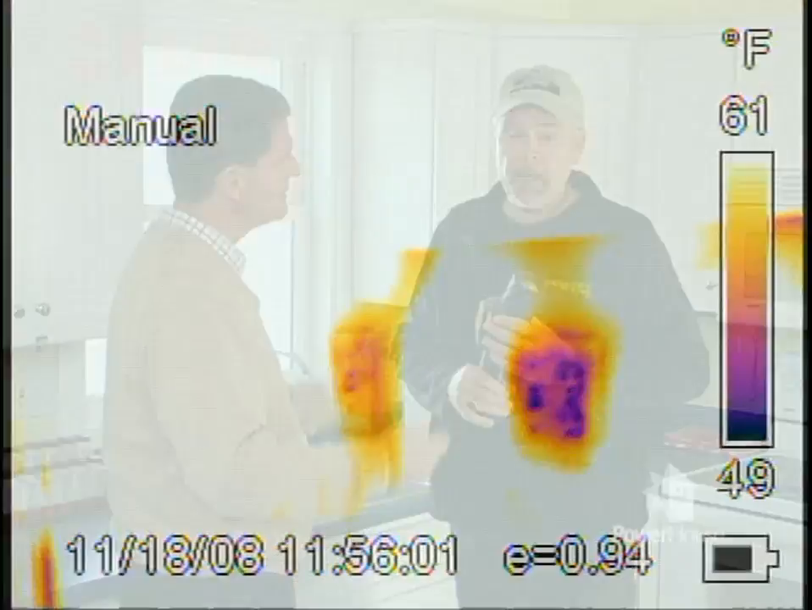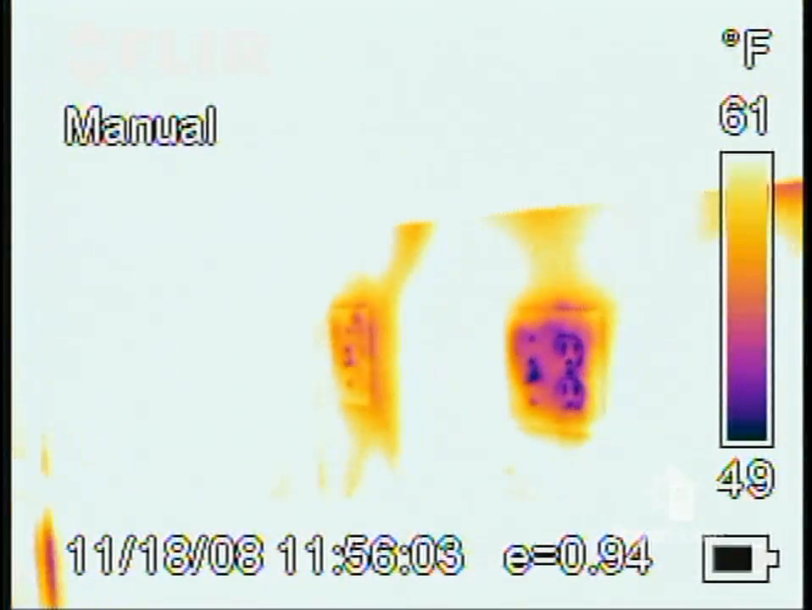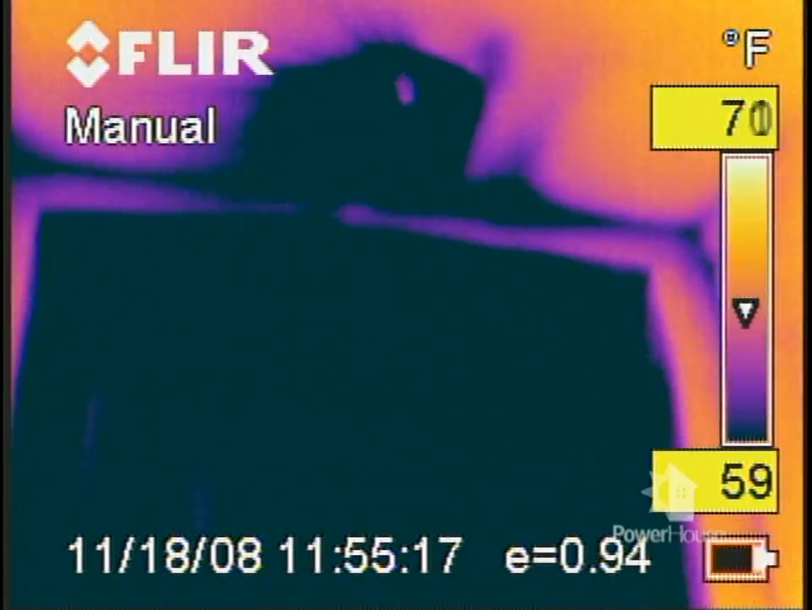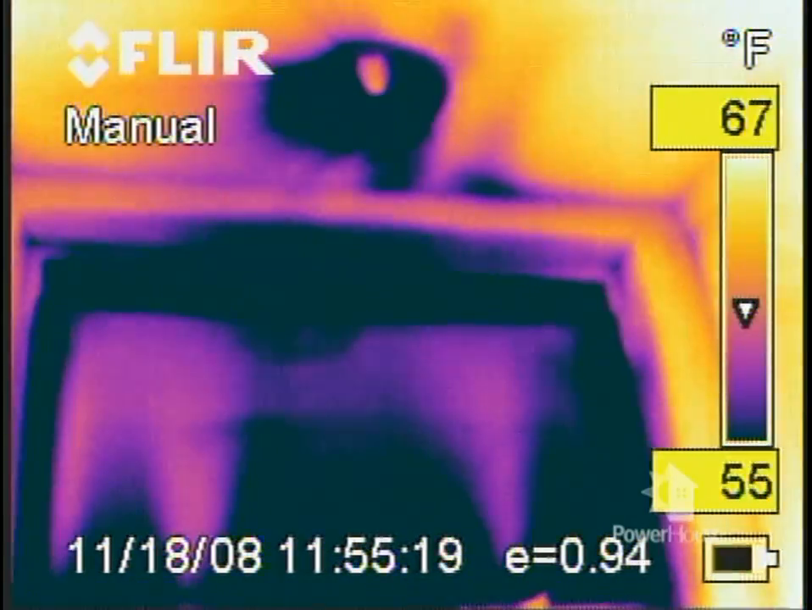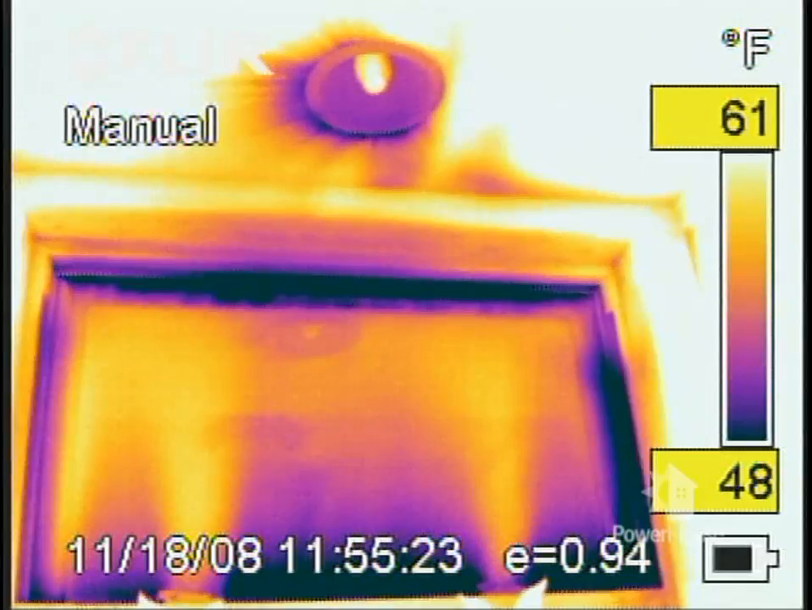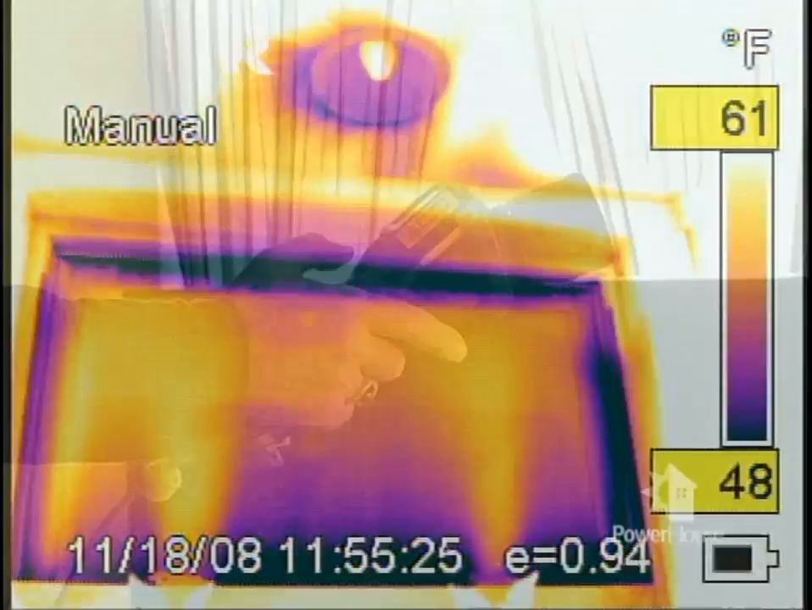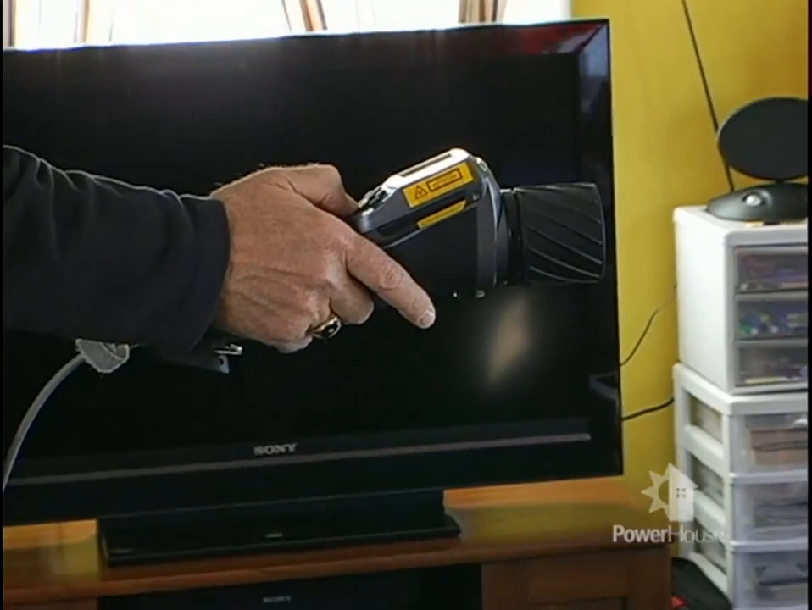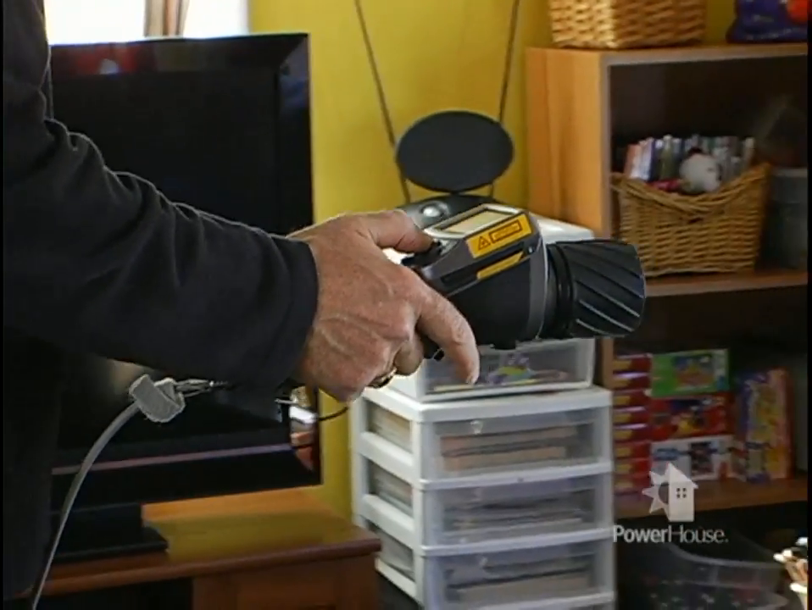We can look at the service main entrance to see that all the circuit breakers are actually working well, or that their connections are not overheating. We can look at motors. If you think you smell a motor hot, we can pick up if the bearings are binding and they're actually heating with this camera.